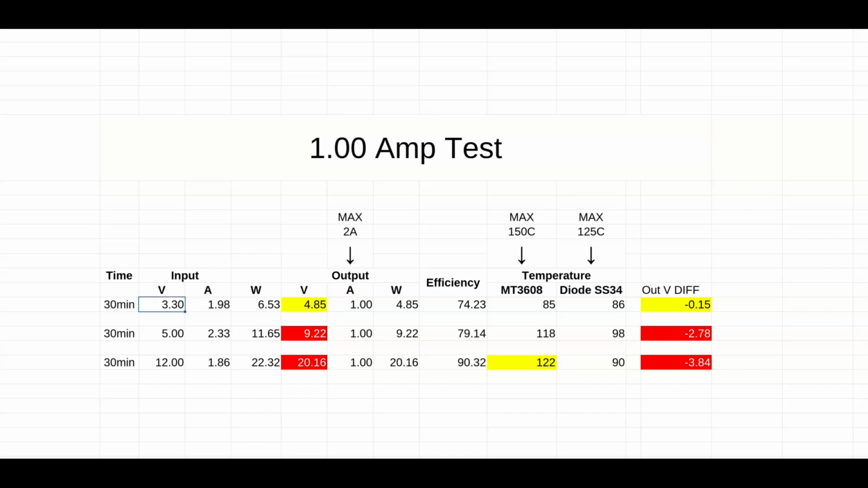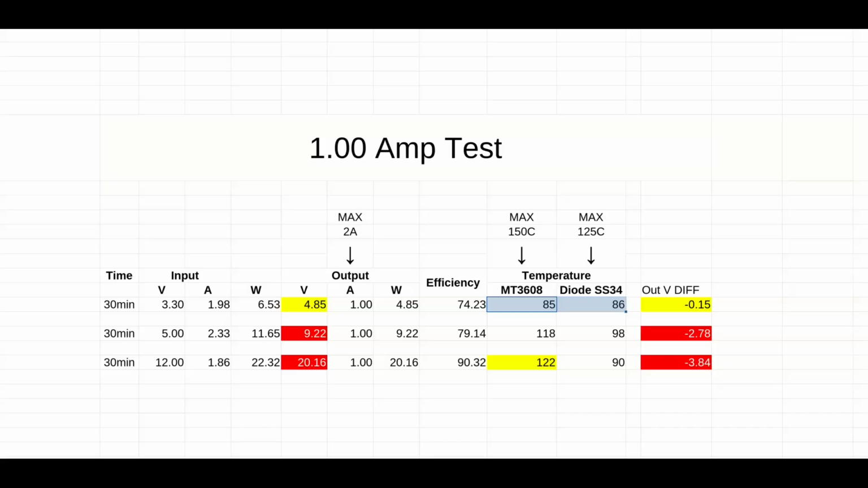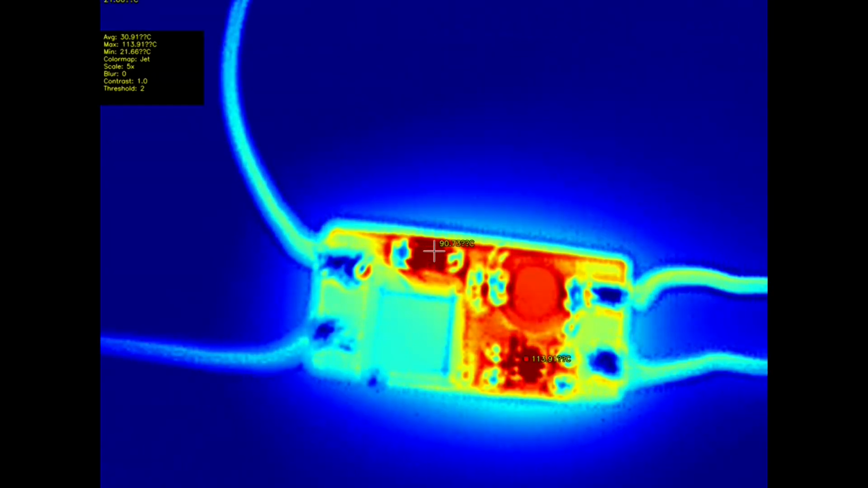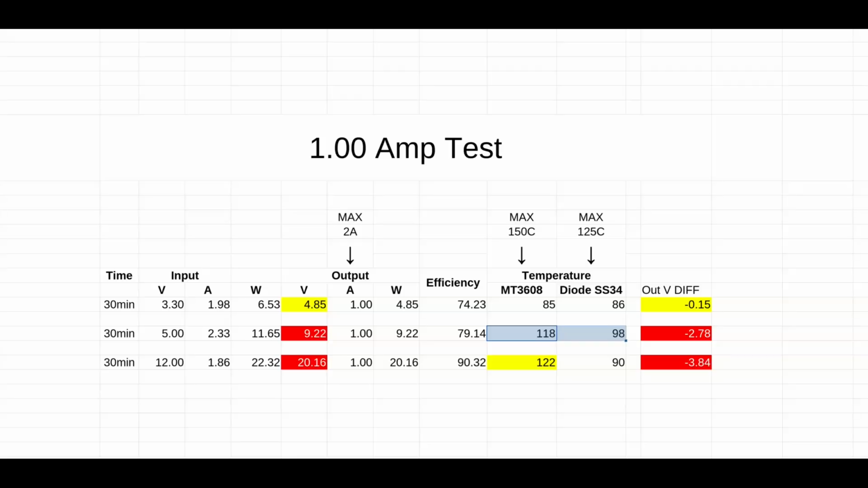On the 1 amp test, we lost a lot. From 3.3 to 5 volt, the voltage drop was more than 2%. So check if your device can handle it. The temperatures were around 85 degrees, so more or less fine, but think of the casing and the ventilation. From 5 volt to 12 volt, well, not going to happen. We lost almost 3 volts, and the temperatures were not great at all. So we lost this one.